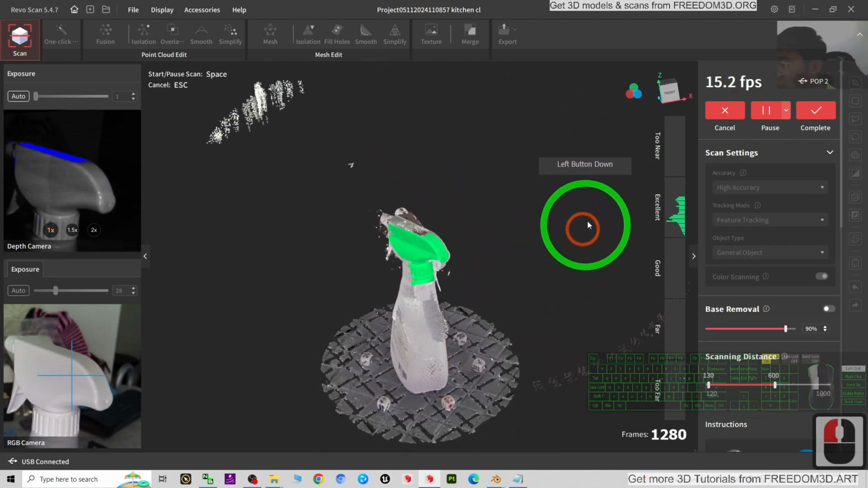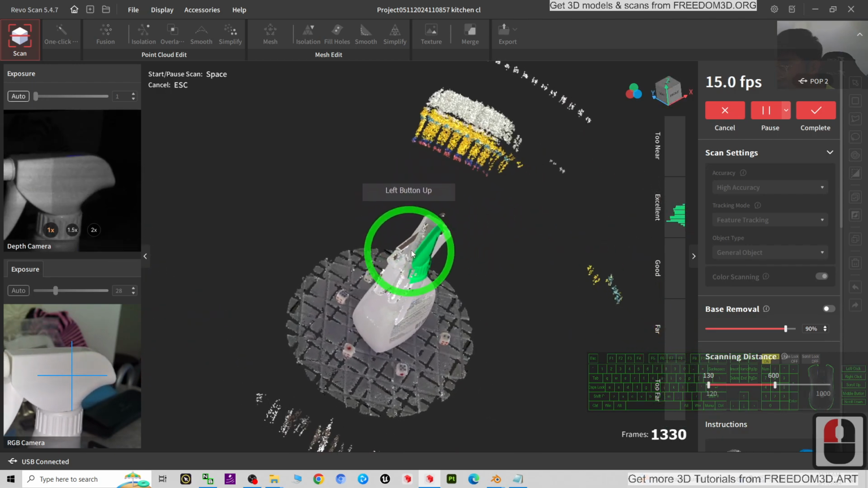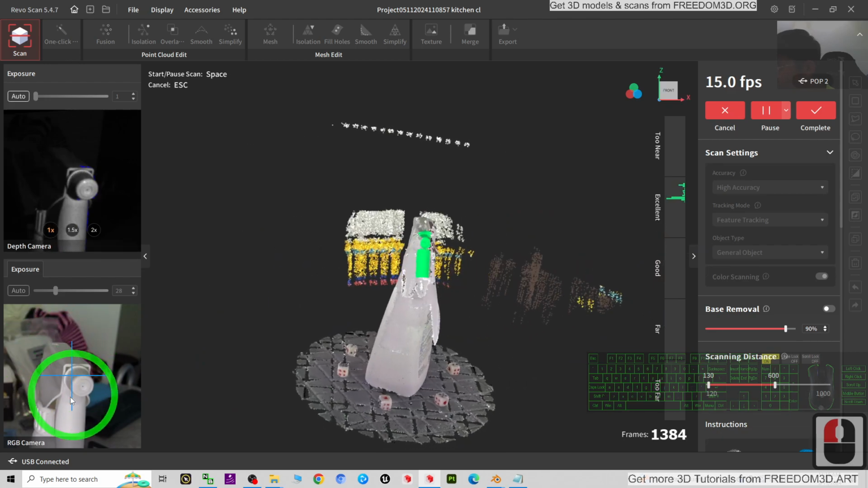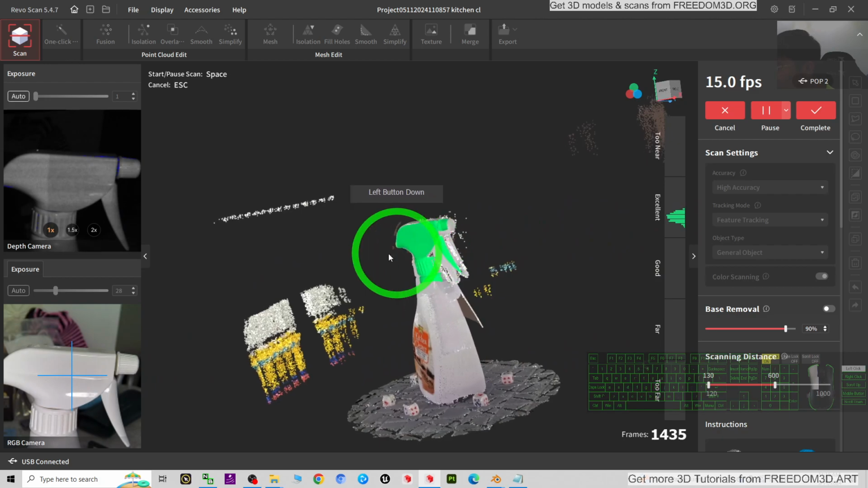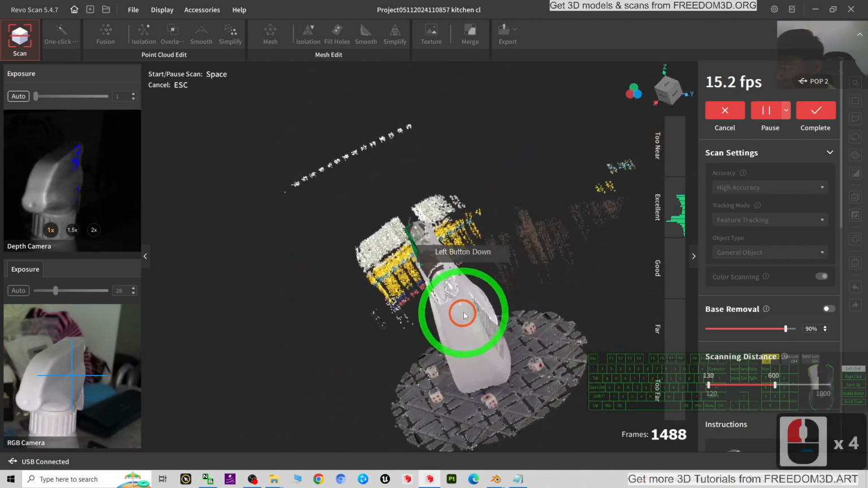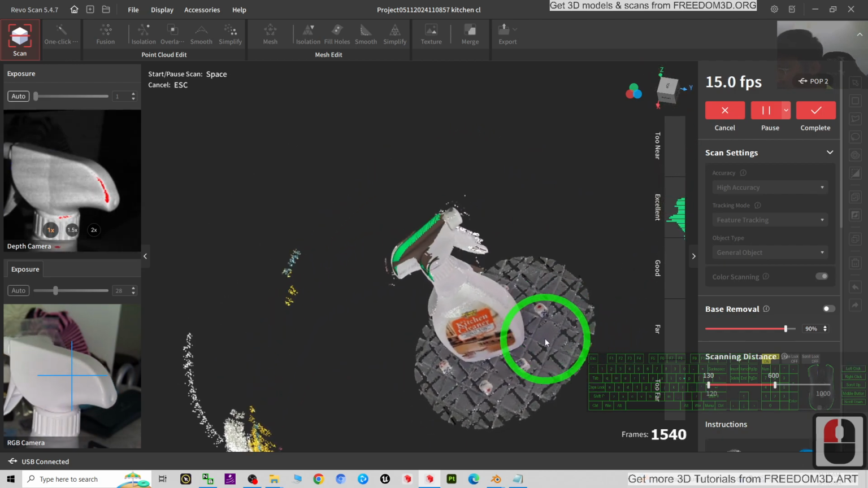It should be okay to scan, but now you can see it already ran away. But it will automatically fix. Just because, for all of these parts, it is too symmetrical, and sometimes it cannot recognize. So I have to put my camera further away.